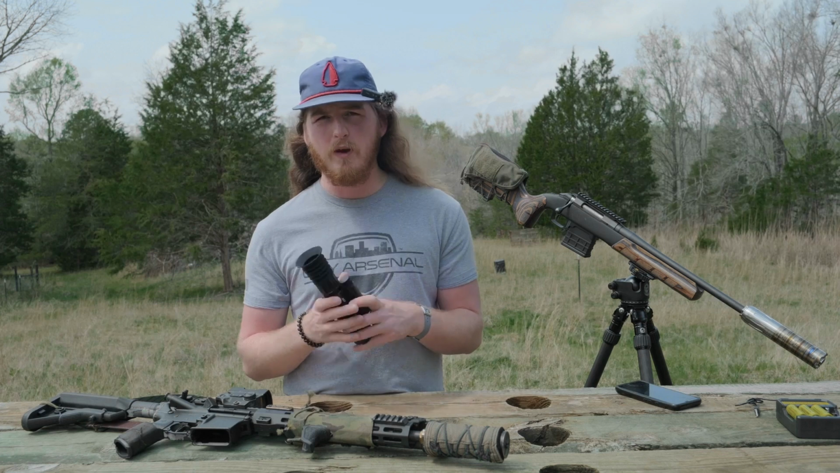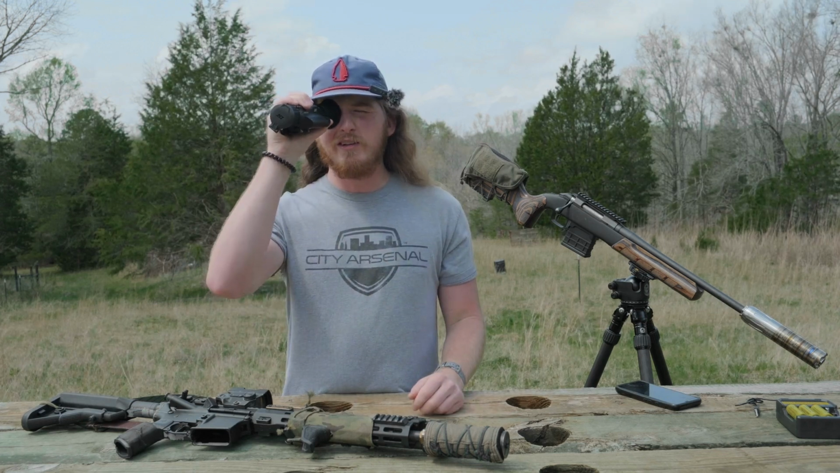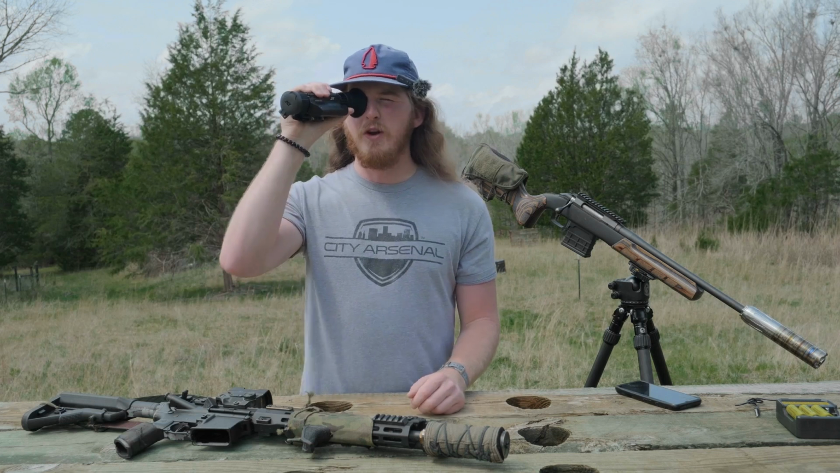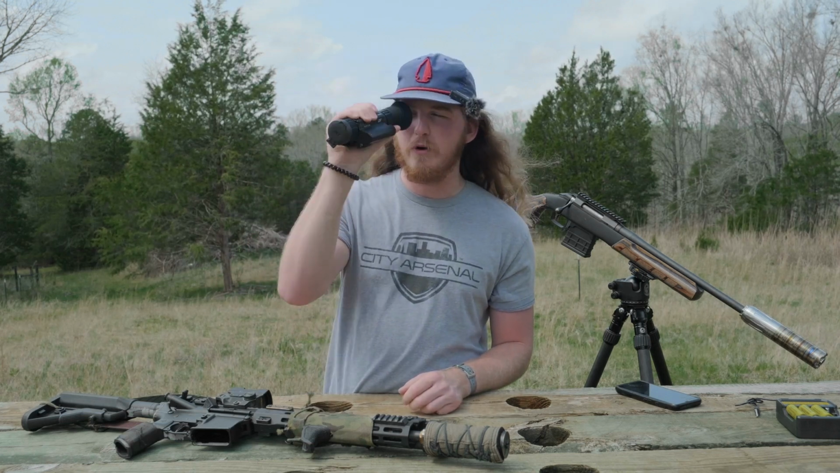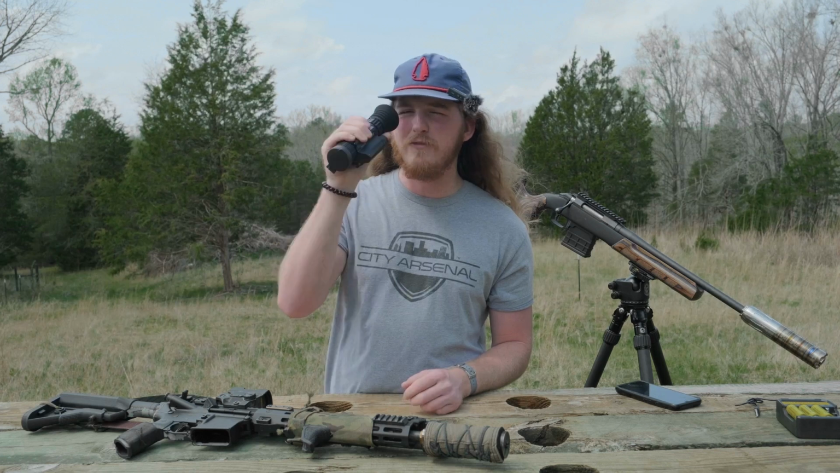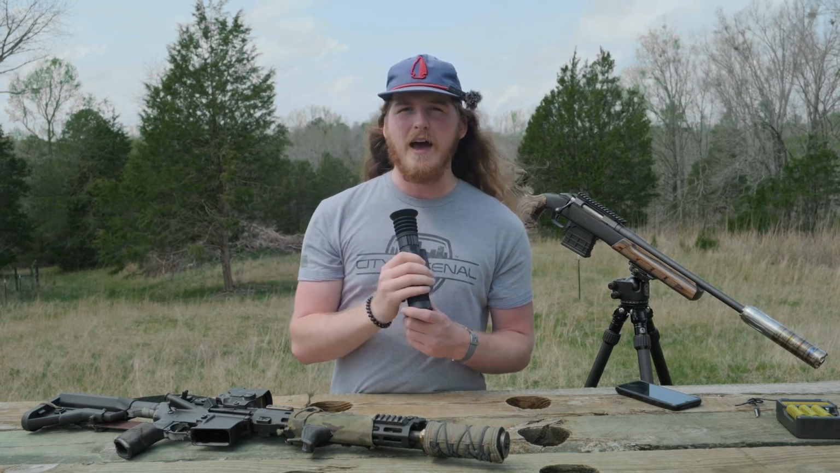I pop it off if I'm running in front of this red dot. What that allows you to do is get a really comfortable grip, if you're using it as a handheld device, and it keeps you at the proper eye relief, because if you don't have that, it can be a little bit tricky trying to find that eye relief.